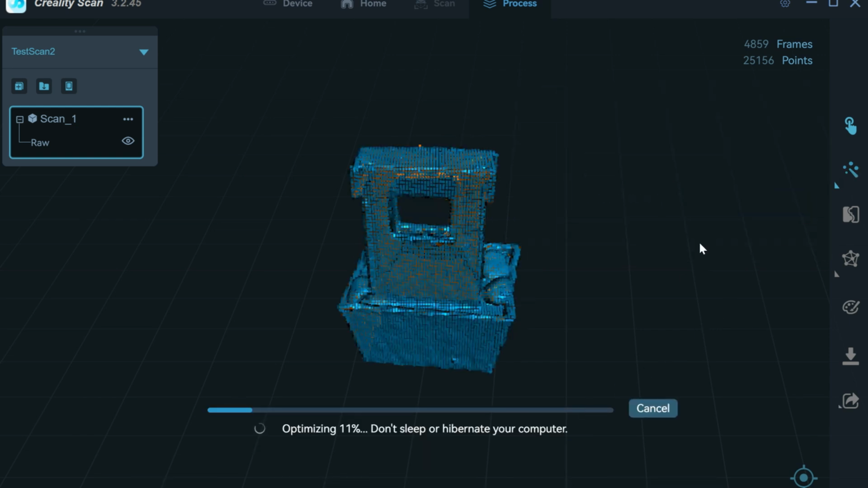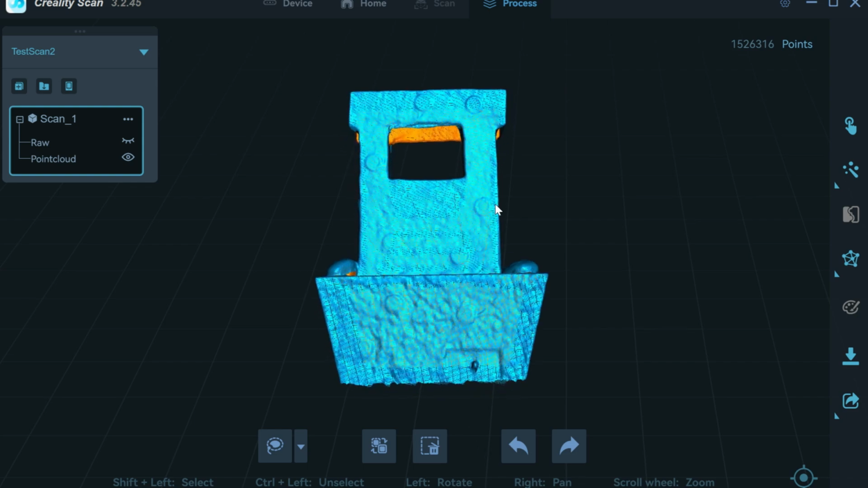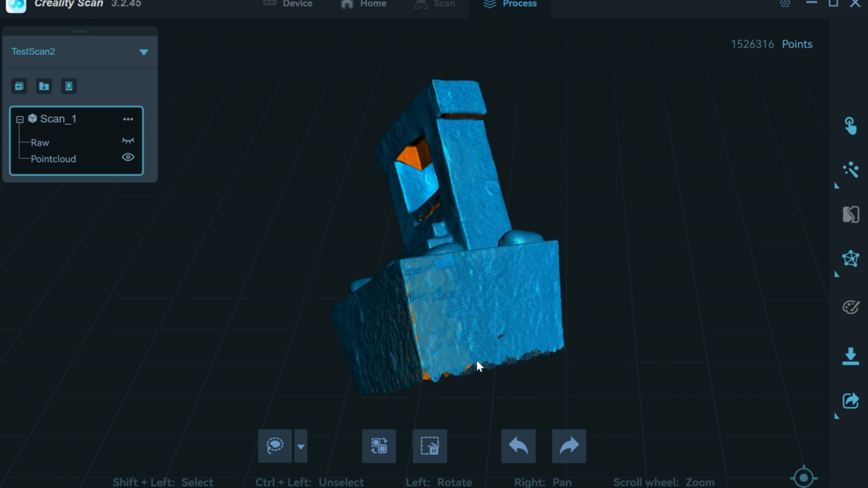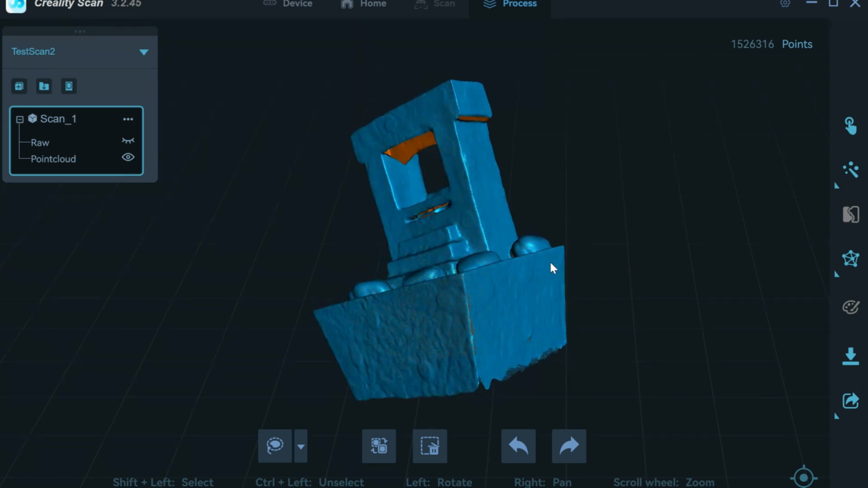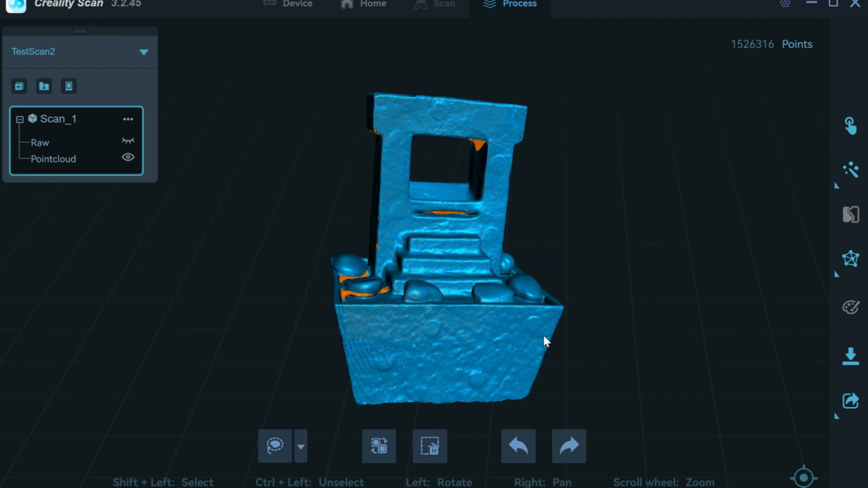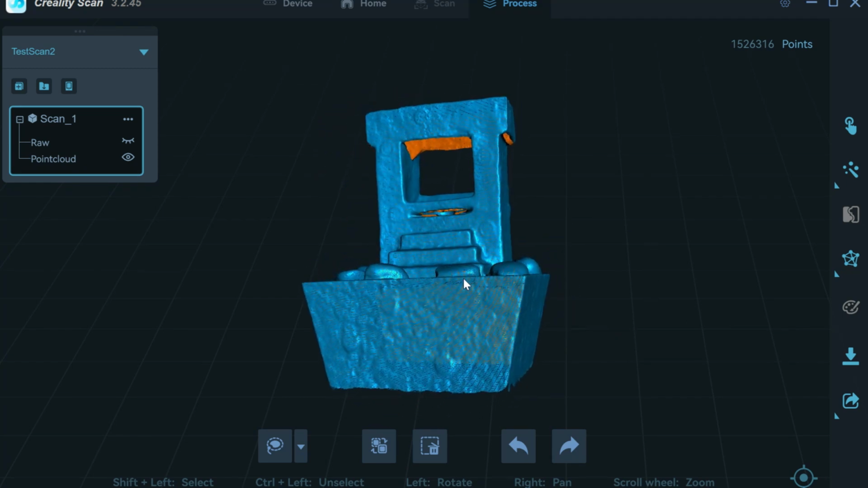Now it will take a little bit of time based on your computer or what you have going on in the background too. All right, so the point cloud is done. I want to take a quick look. Overall, it looks okay. All of these openings will be filled in the next one when we do the mesh. So I'm gonna go ahead and do that.